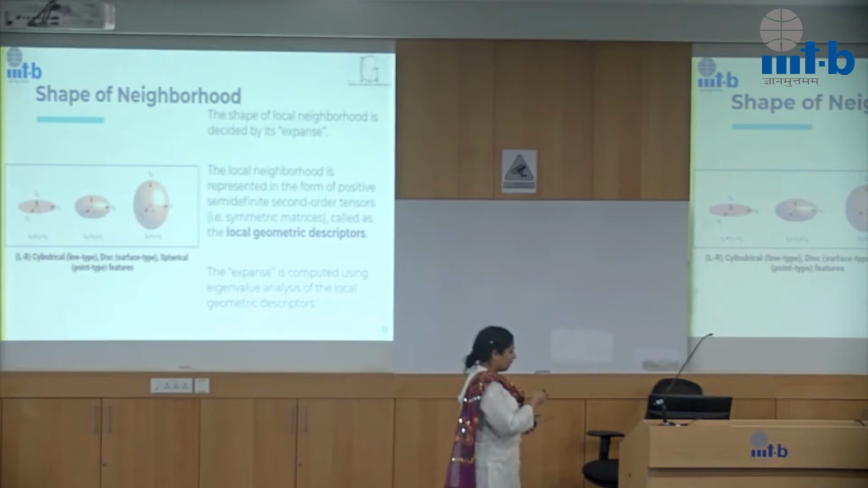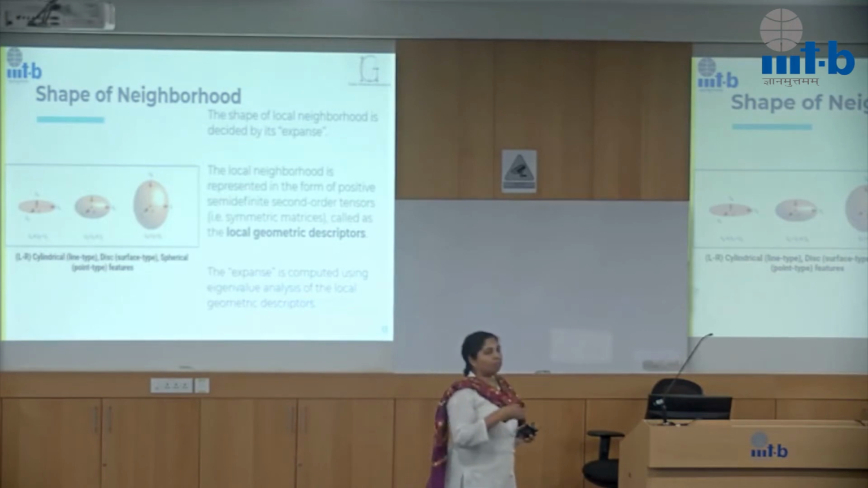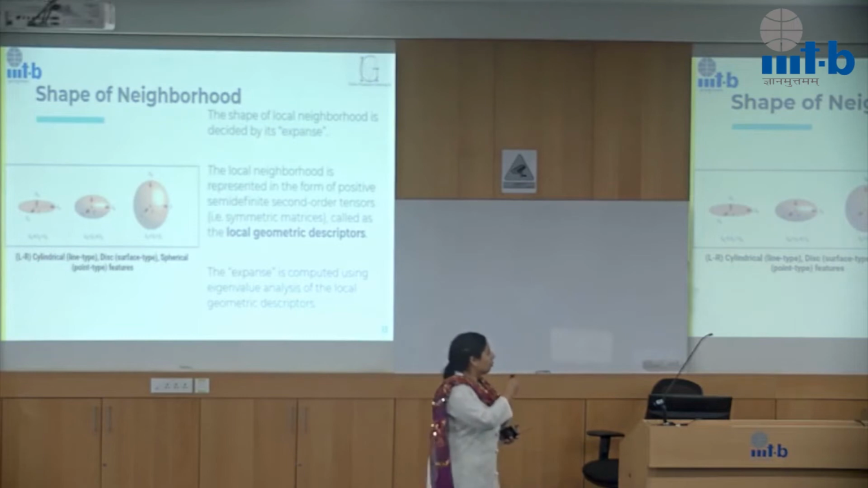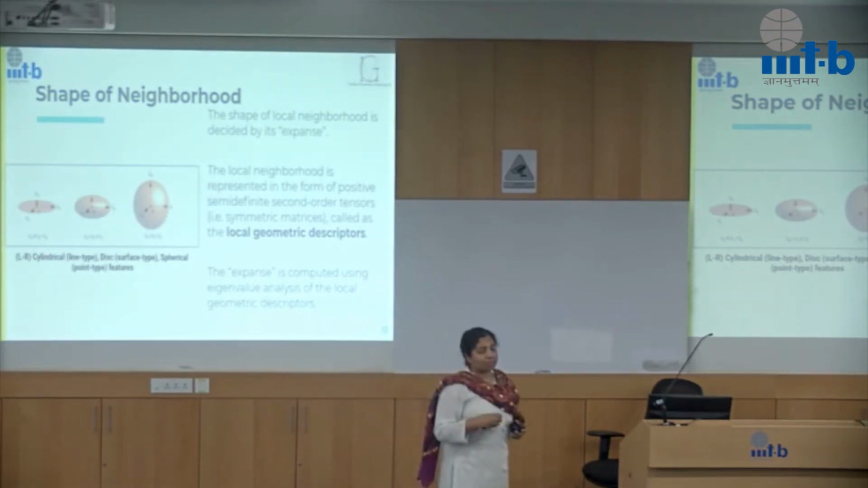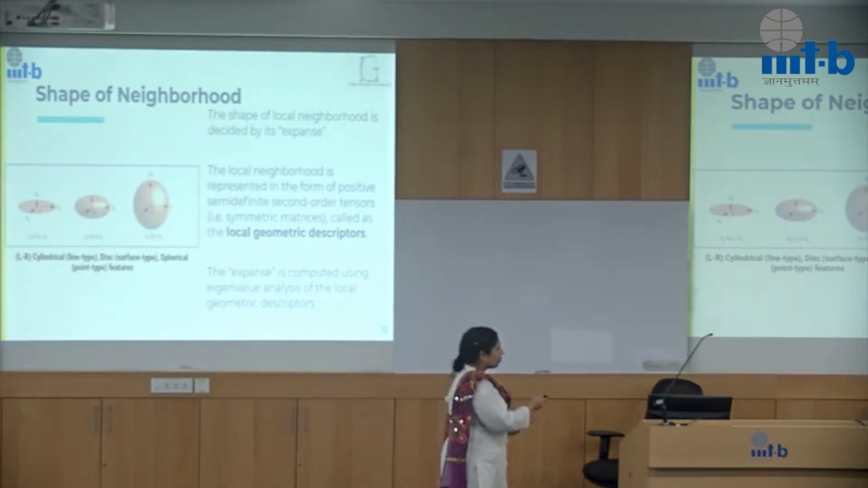So that's essentially the different shapes of the local neighborhood. Now, since it's used for this, we are also calling the data structures that we use for computing these classes local geometric descriptors. So the idea here is we use local geometric descriptors, and I'll tell you what different kinds of local geometric descriptors we can get.